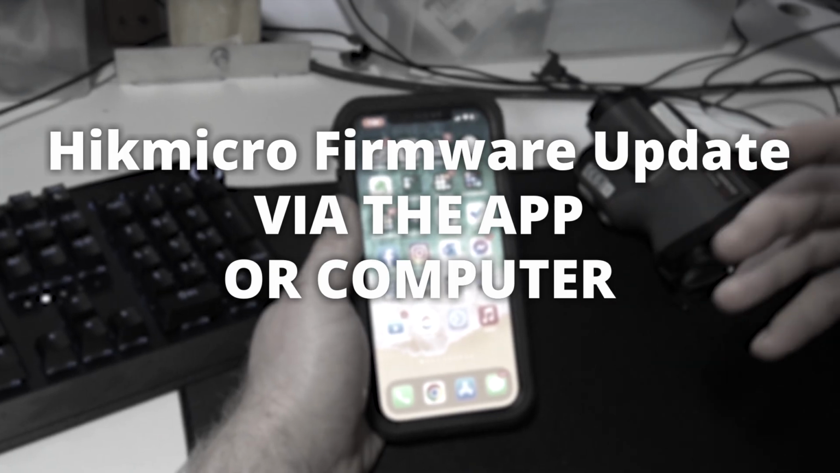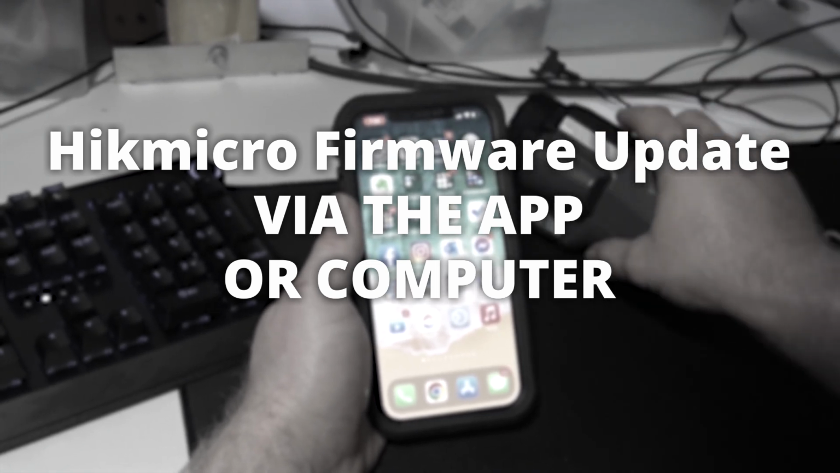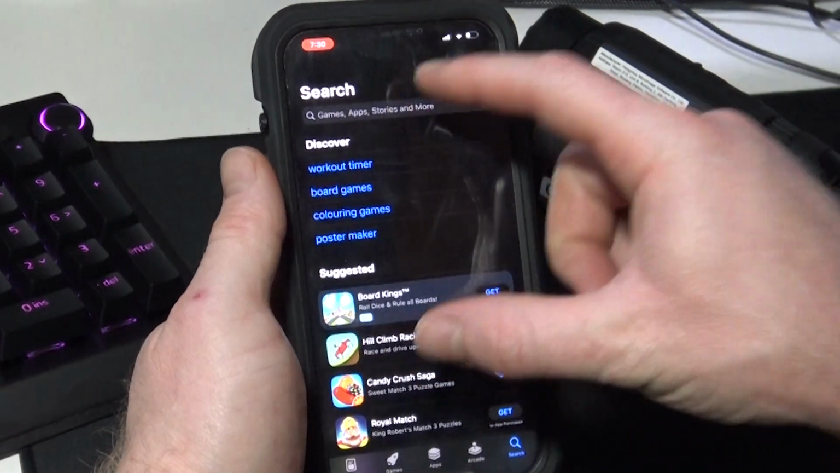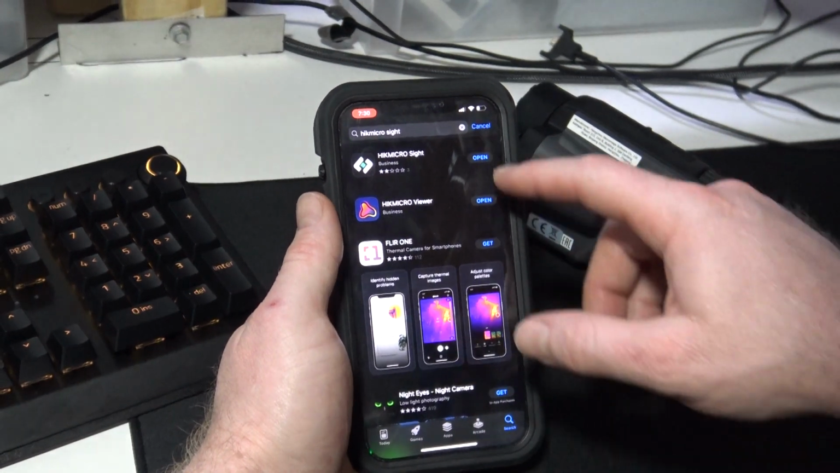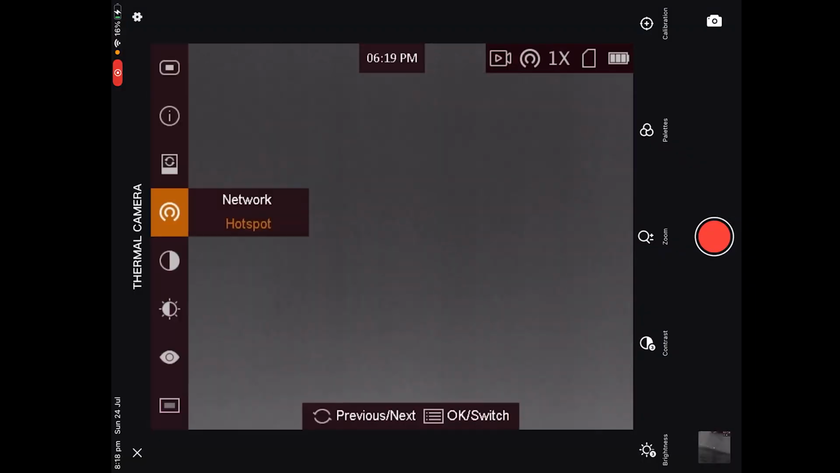Now I'm going to show you how to update any Hikmicro monocular or scope through the app. First you need to download the app, so go to the App Store and download the Hikmicro Sight app. We've already got it downloaded, so it's there ready to go. Before you can connect your device to the app on your phone, you need to make sure you go into the menus on your device and turn network hotspot on.